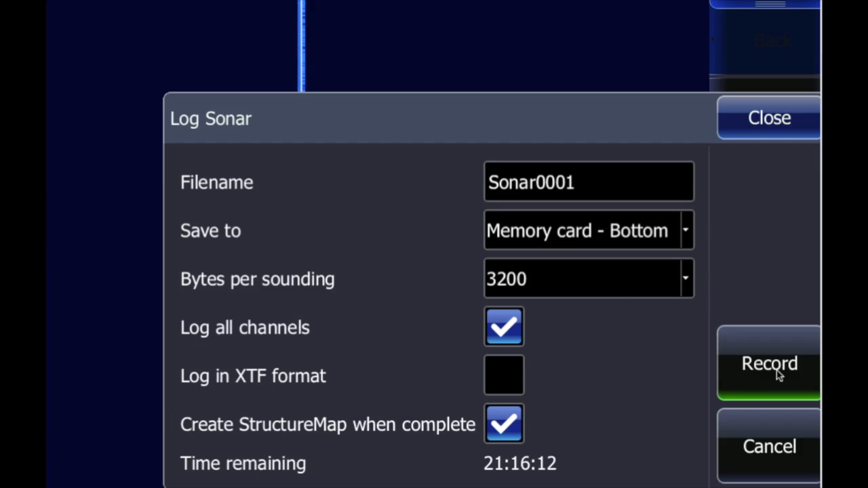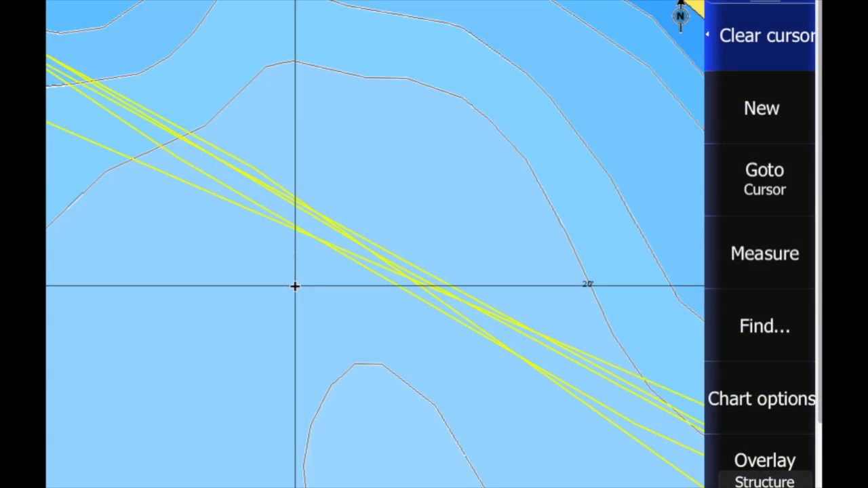Once you have these set, just click on record. Once it starts recording, you'll see some red dots flashing on top of your screen, so you know that it's recording. Once you save your structure map, you'll need to change a couple of settings so it actually shows up on